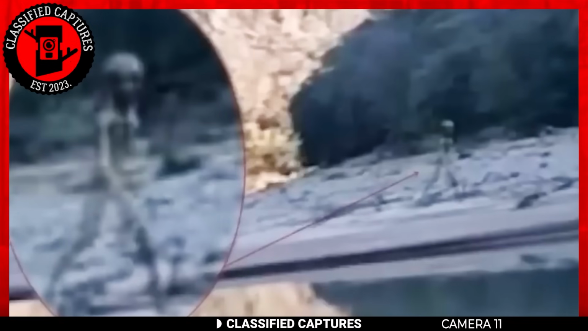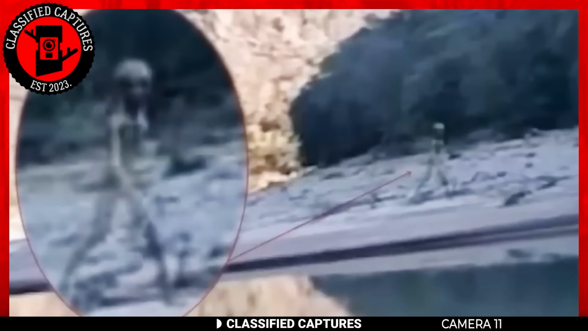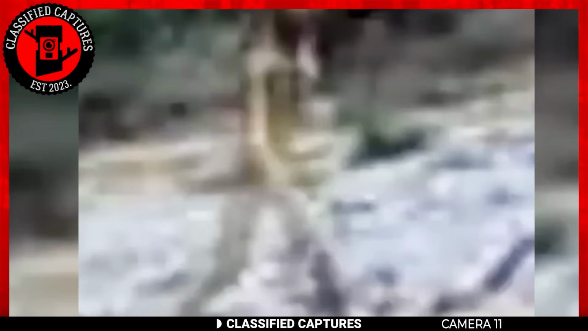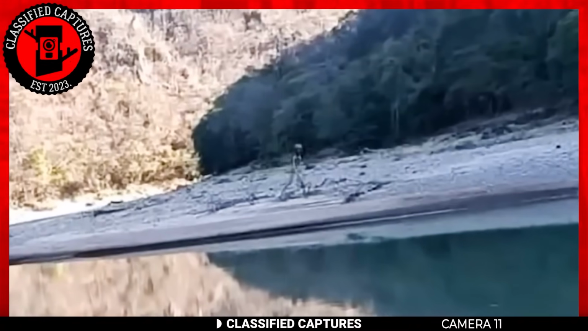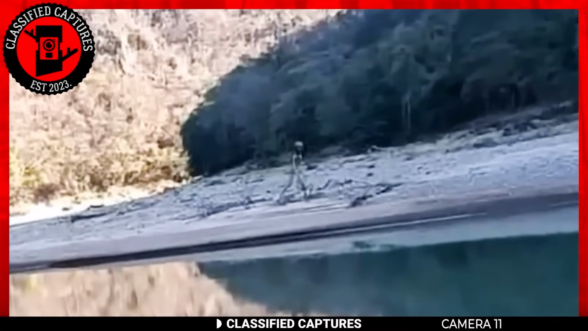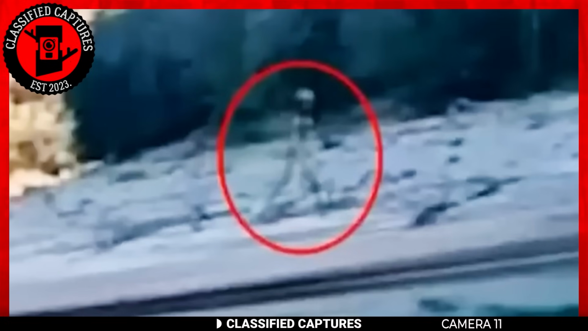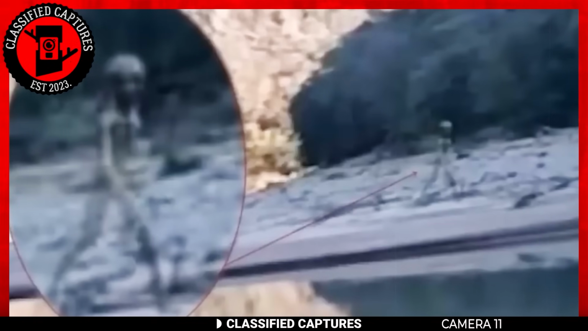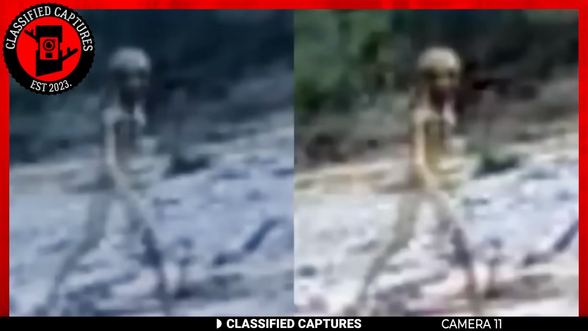In Bolivia, a rather intriguing image surfaced recently in August 2023. This photograph depicts a slender, pale entity standing at approximately 4 feet in height with an unusually large head. What's more perplexing is that this creature appears to be in motion, captured near a river. Unsurprisingly, this photo has ignited a wave of speculation and debate among experts and enthusiasts alike. With its uncanny resemblance to the stereotypical depiction of extraterrestrials, it raises questions about the possibility of their presence on Earth.